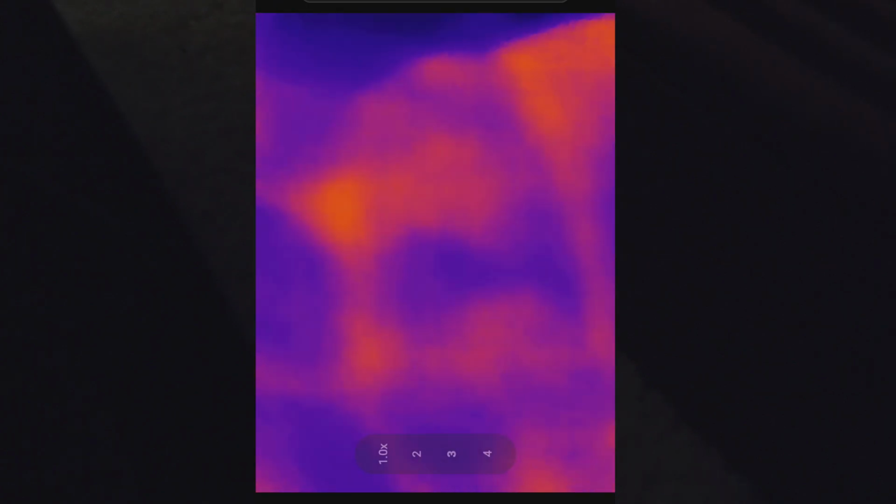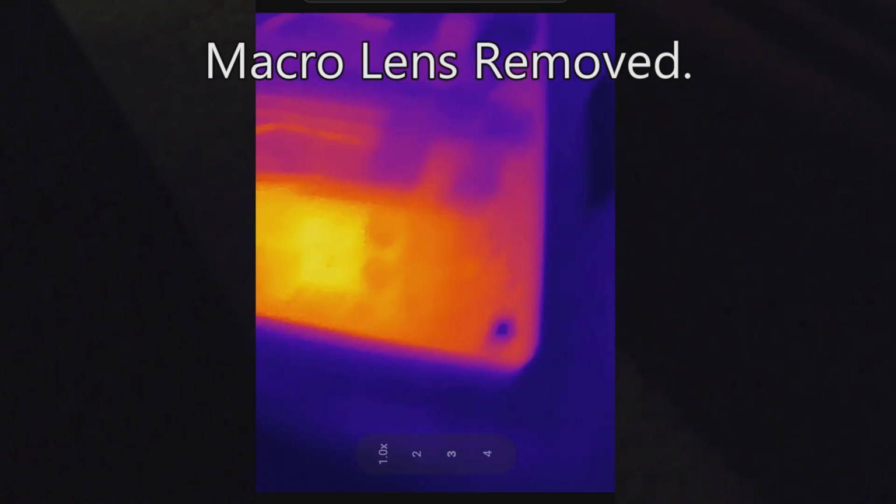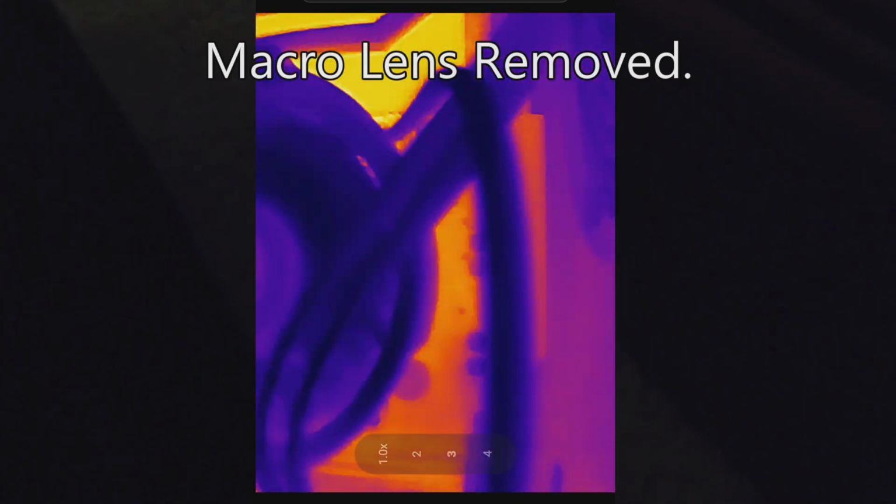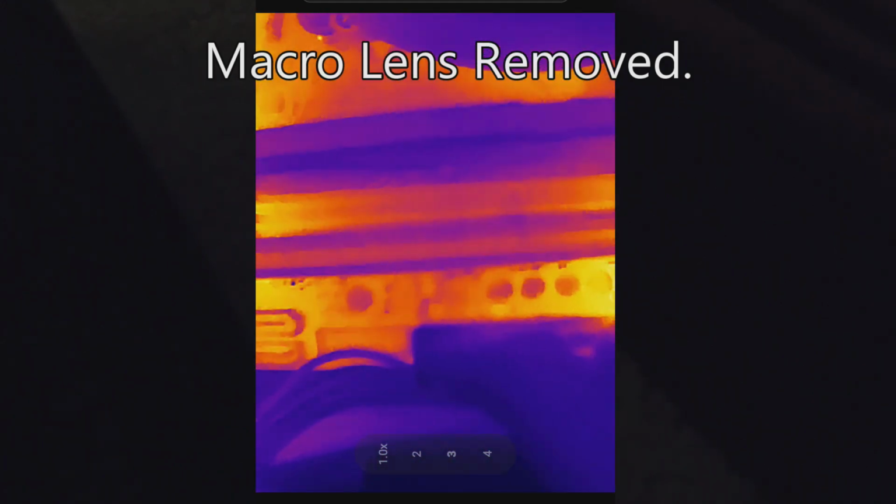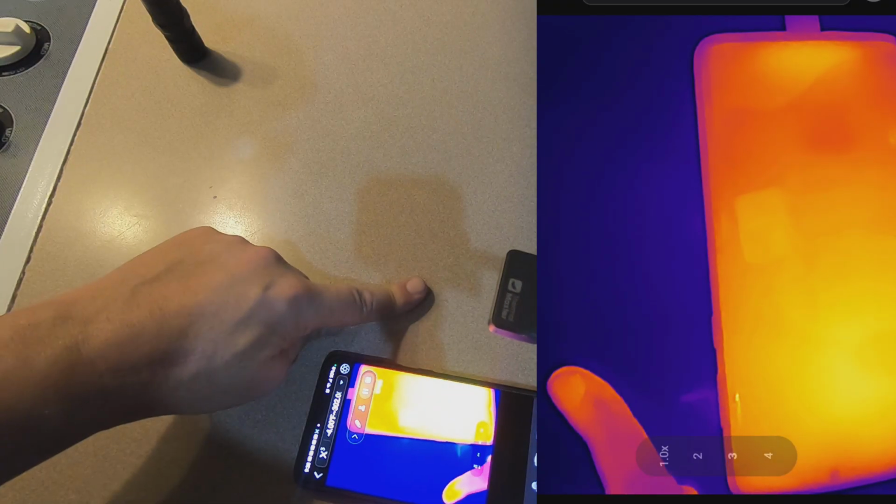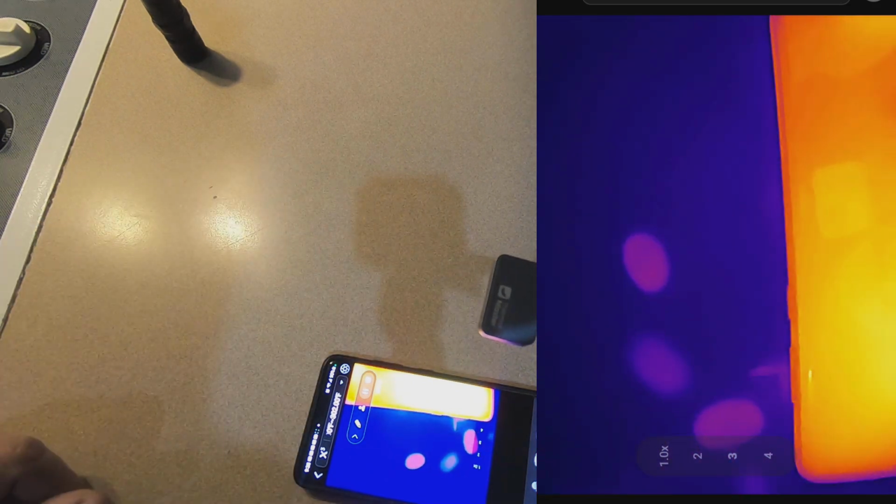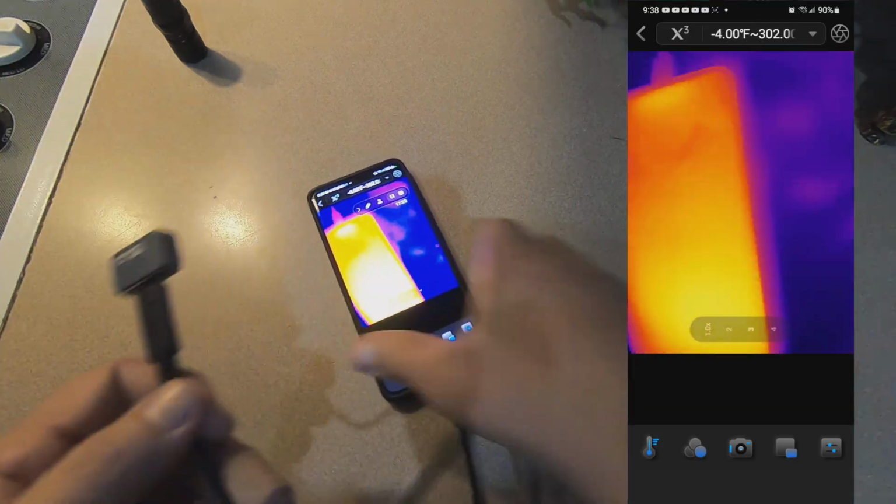Now let's take the macro lens off. See how far away you got to get. So that macro lens comes in very handy when you're looking at close-up items. The temperature sensitivity of these are just amazing.